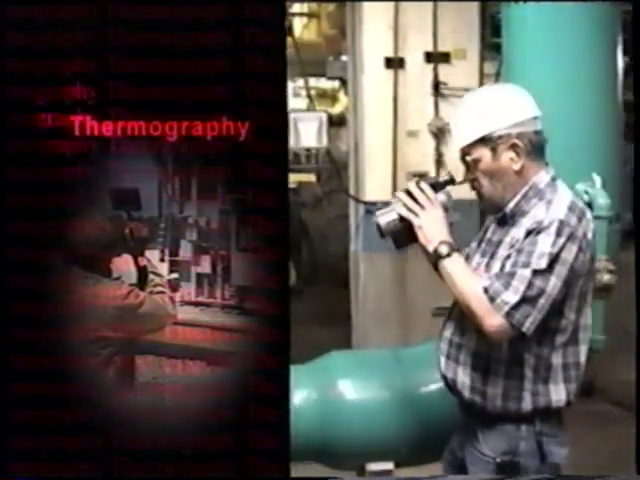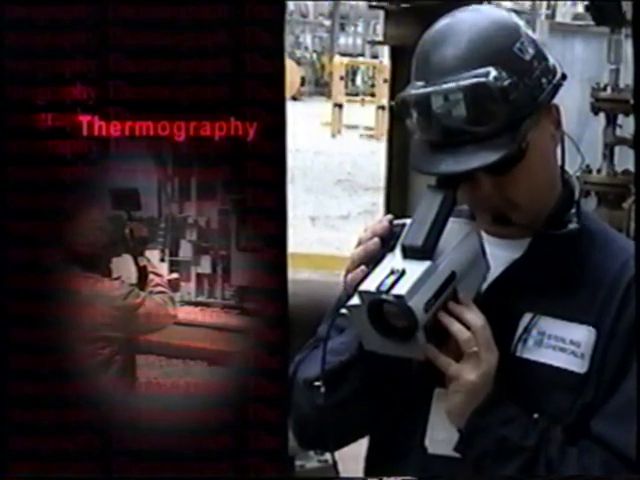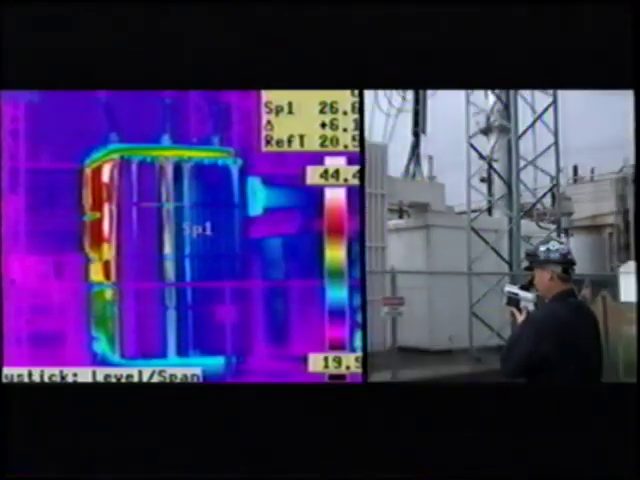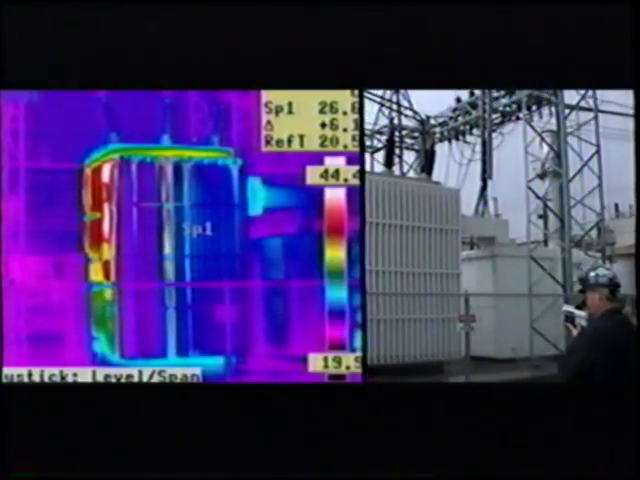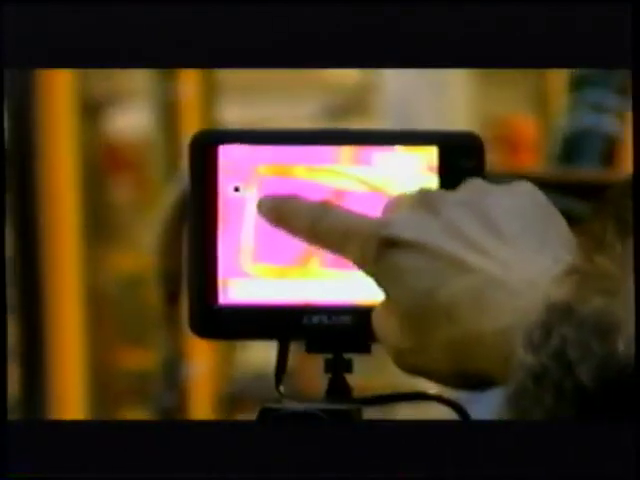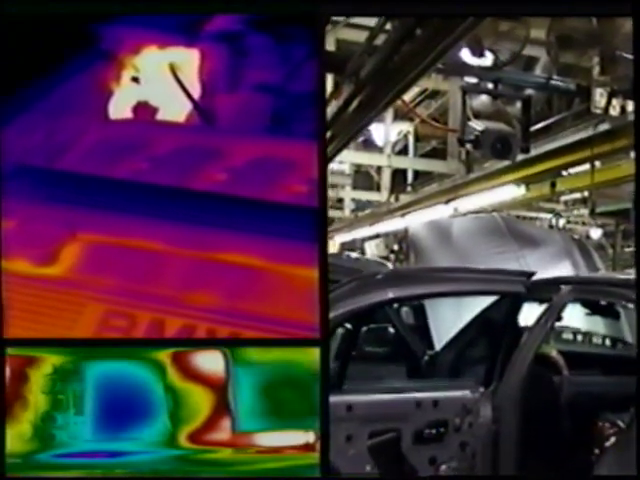The Thermacam handheld line of thermography systems is the number one choice of plant managers and research scientists around the world. These systems support a wide array of applications, including electrical and mechanical inspections, product research and development, and process control and monitoring.